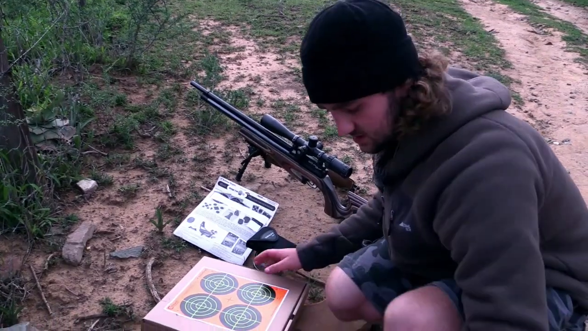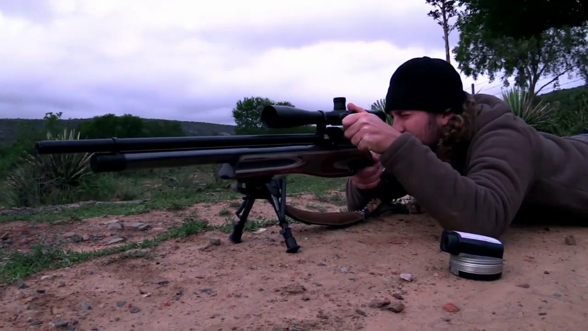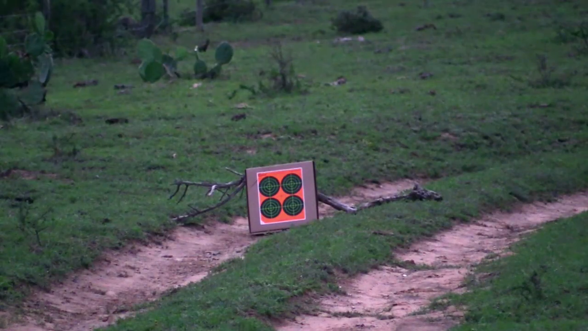Before nightfall, we decide to check the rifle's zero. We had travelled a pretty bumpy road, and making sure you're on target is always the responsible thing to do. The rifle is dead on, and all that's left to do is wait for darkness to fall.